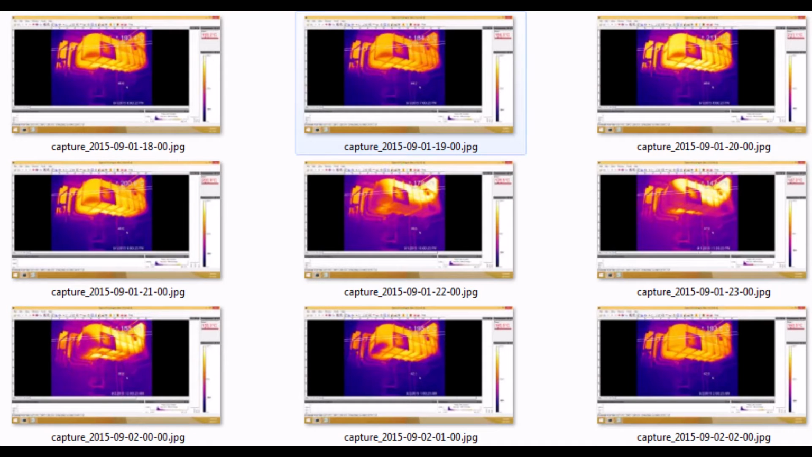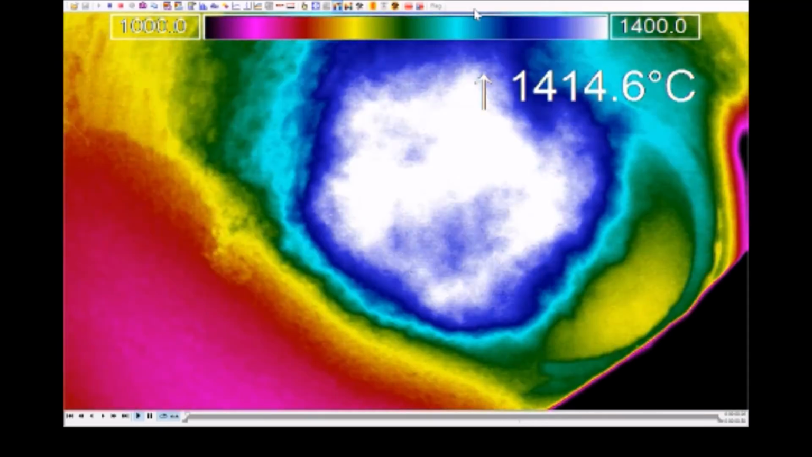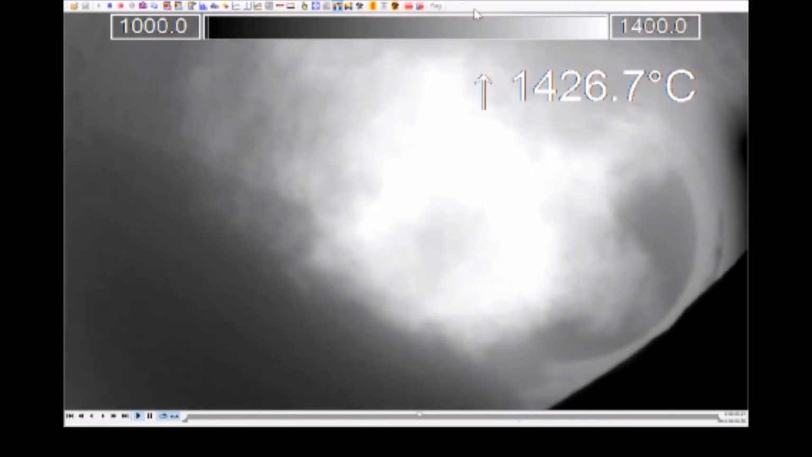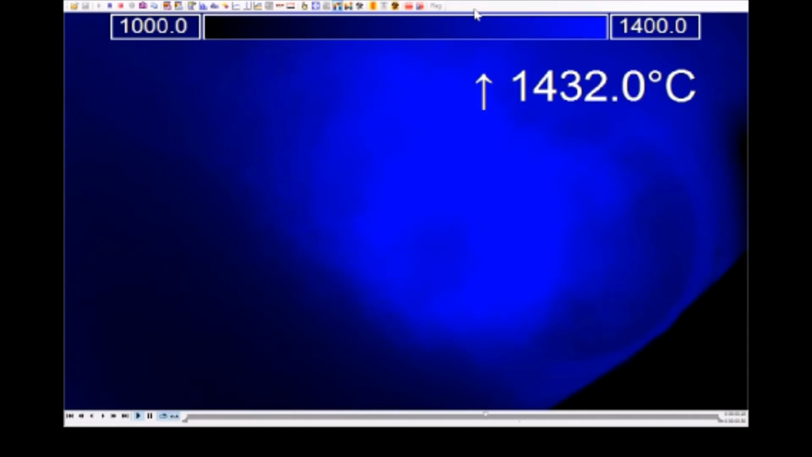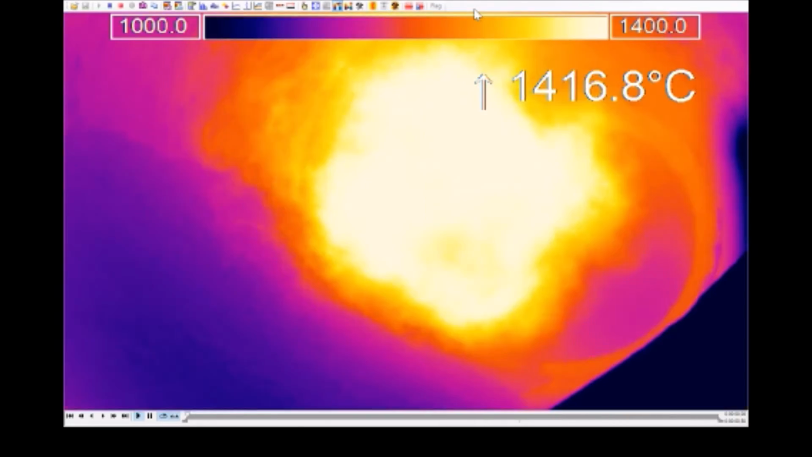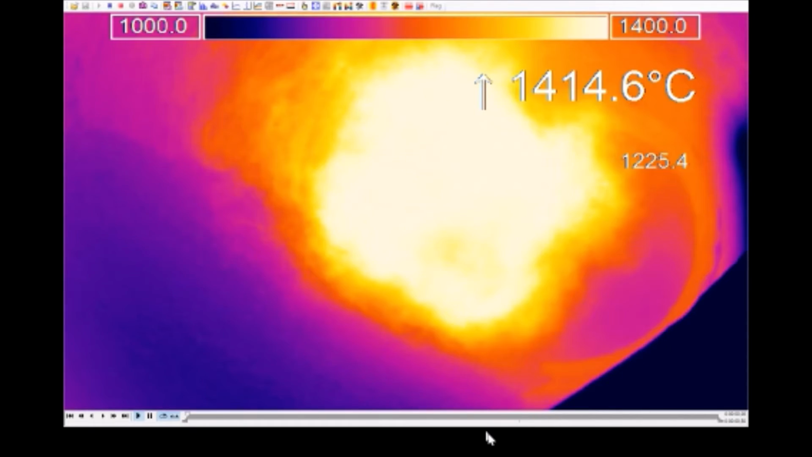The standard offering of the imager has a temperature range of 70 degrees Fahrenheit to 1650 degrees Fahrenheit. It can be optionally expanded up to 2750 degrees Fahrenheit. This image shows some of the standard color palettes that can be used to highlight different features in the image.